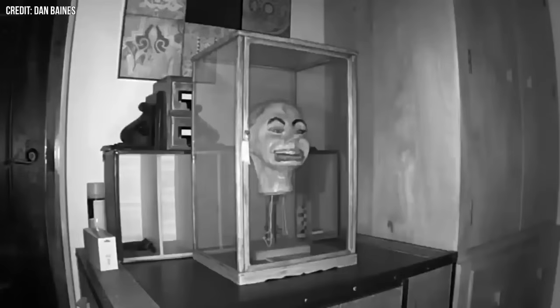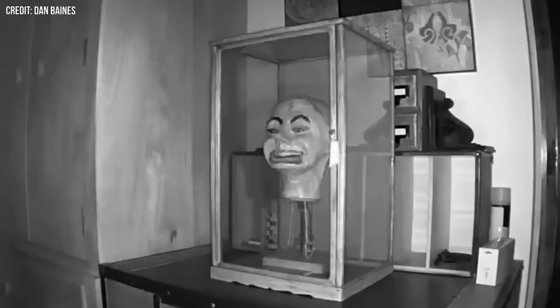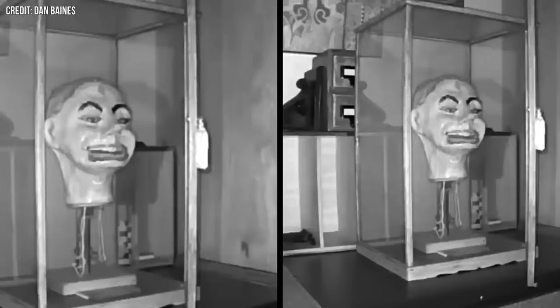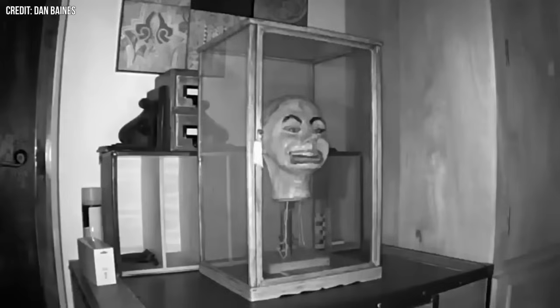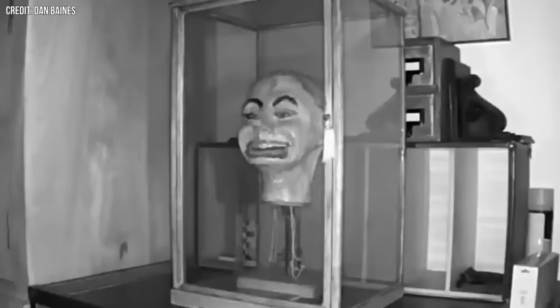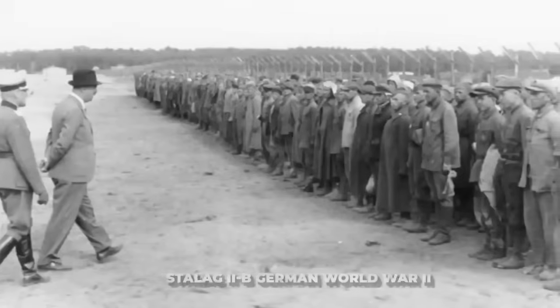Number 9. A man who was given a creepy antique ventriloquist doll was convinced that it was haunted after recording footage of it blinking and moving its mouth on its own. He noticed that the door on the doll's glass cabinet kept opening at night, so he set up a GoPro camera to film over 2 nights. The doll Mr. Fritz is said to have been made by an American prisoner at the Stalag 2B German World War II camp in the town of Tsarna, Poland.